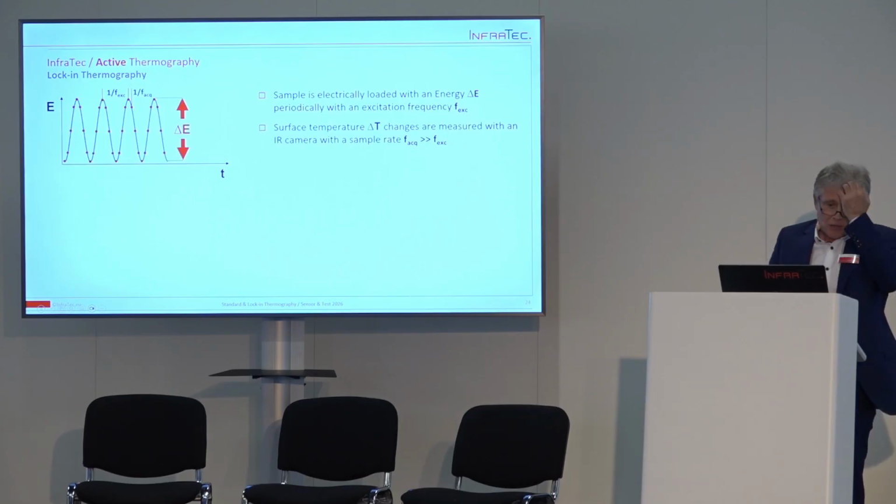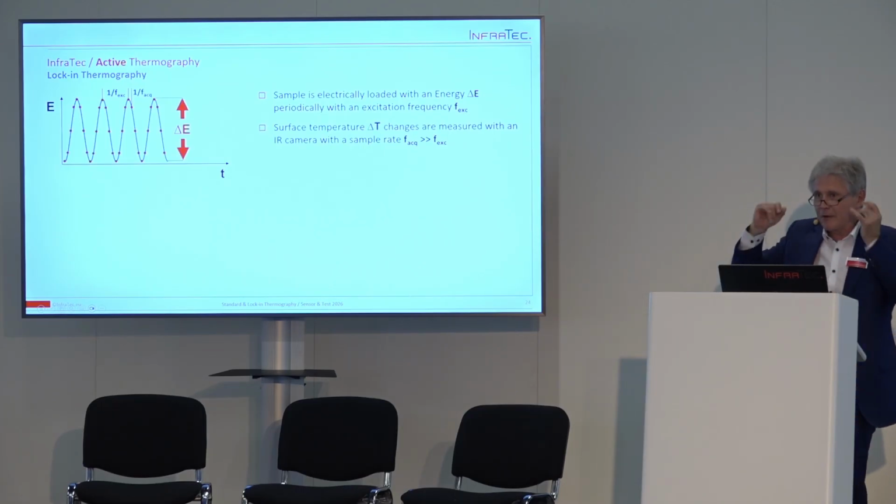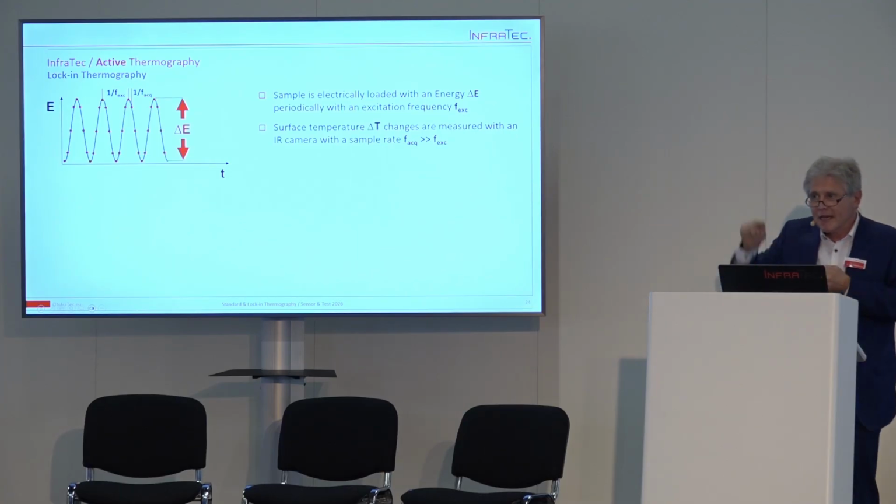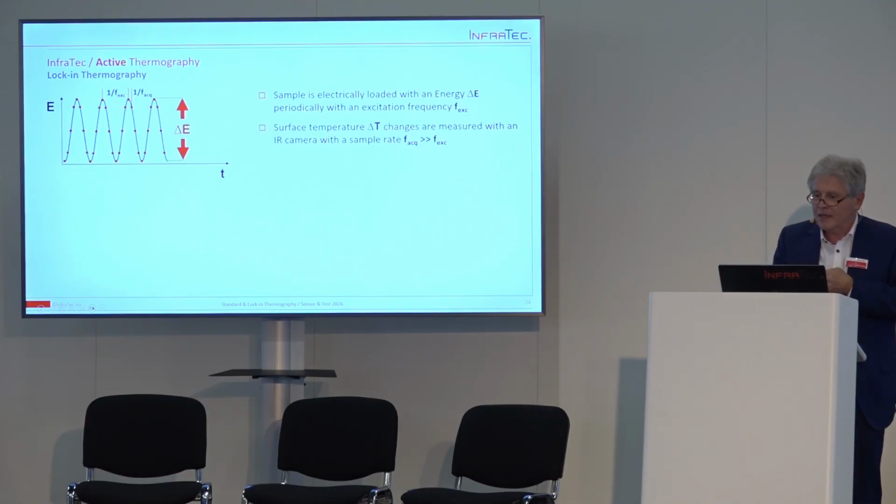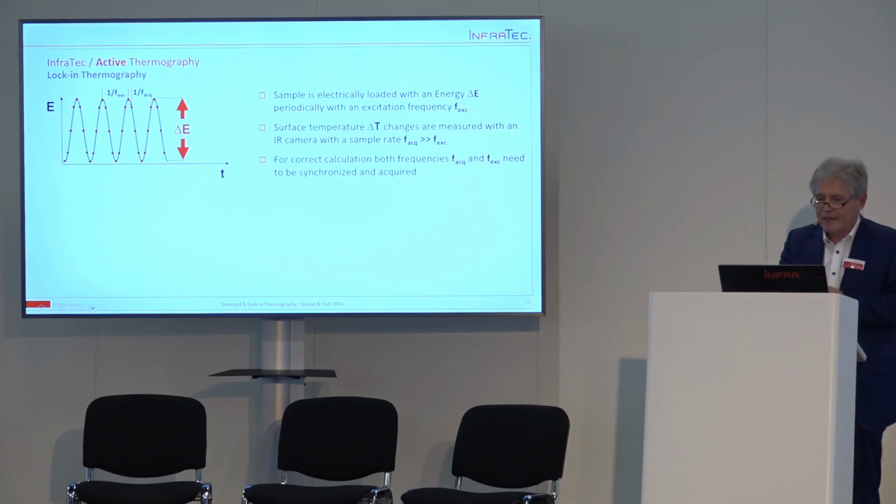Okay, so the surface temperature of your object is changing. Maybe when you imagine you are looking at the chip surface, and you put in some changing electrical energy, the thermal answer will be that the thermal wave will occur with the same frequency. Okay? And for the correct calculation, both need to be synchronized and acquired.